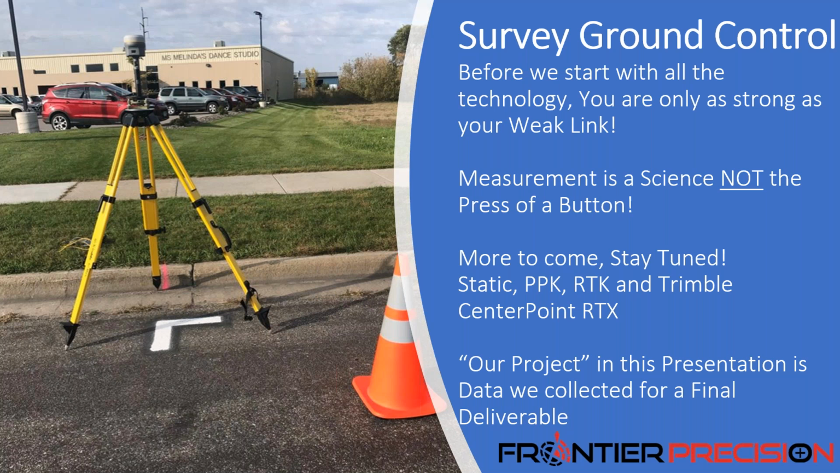Stay tuned, as through this series we'll be talking about static analysis, post-process kinematic, real-time kinematic, and Trimble Centerpoint RTX, and how they interweave and the residuals that you can see between them. You'll see the term hour of project in this presentation is data we collected. And so what I want to show is this isn't going to be canned data. We're going out, we're going to do a job, we're going to put together a final deliverable. It's going to go on a border, a title block, just like you're used to seeing on the survey side.